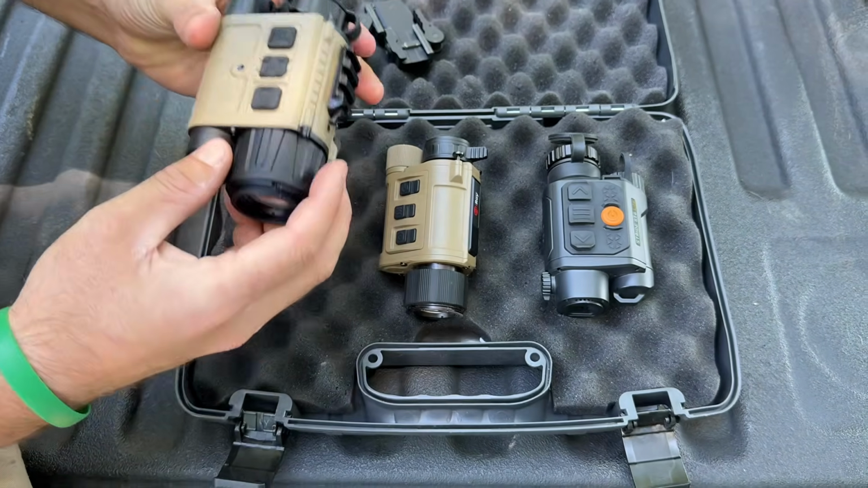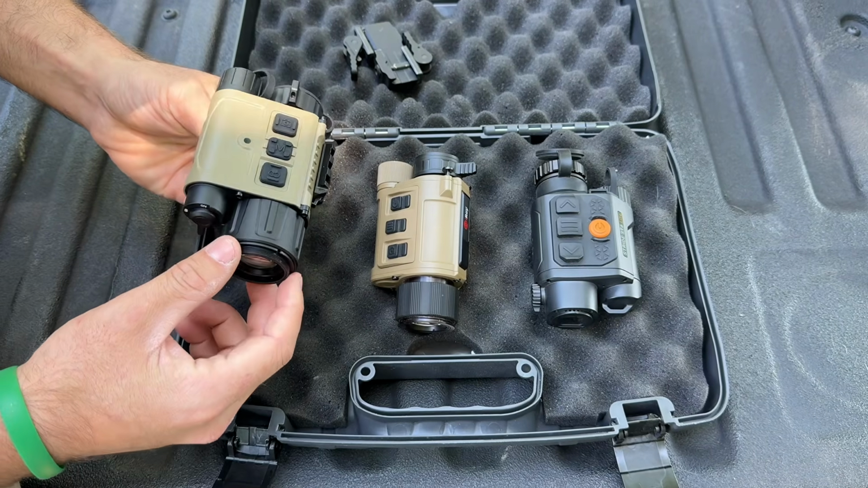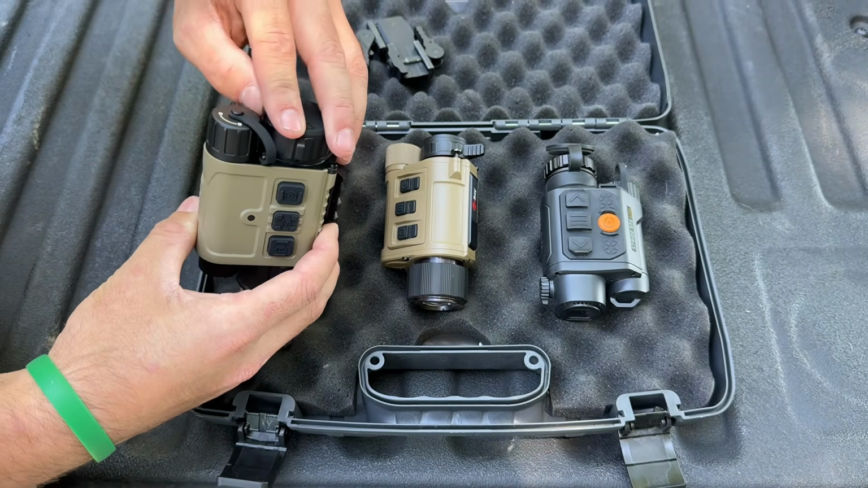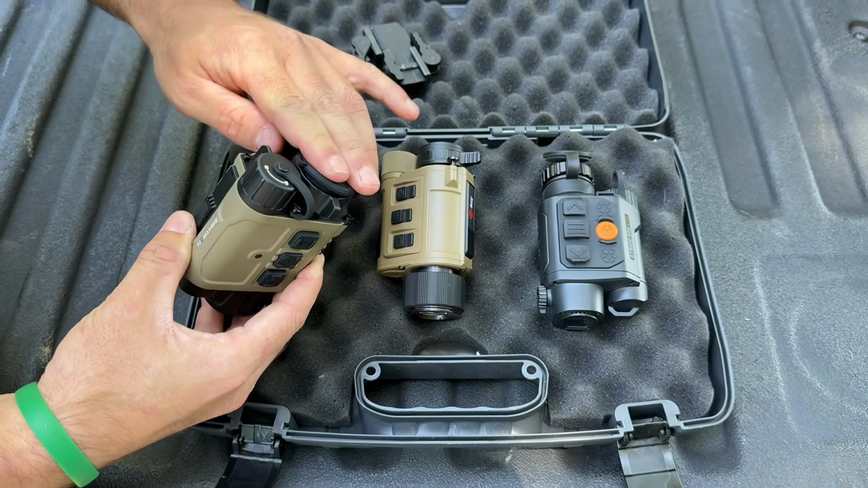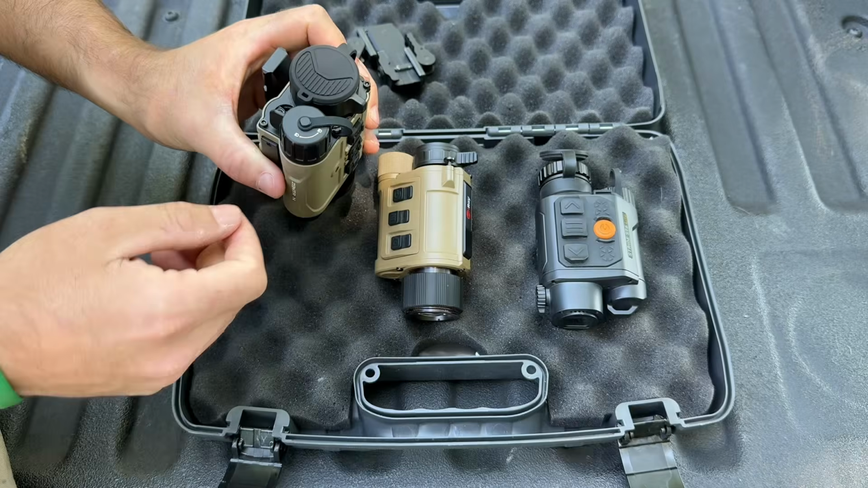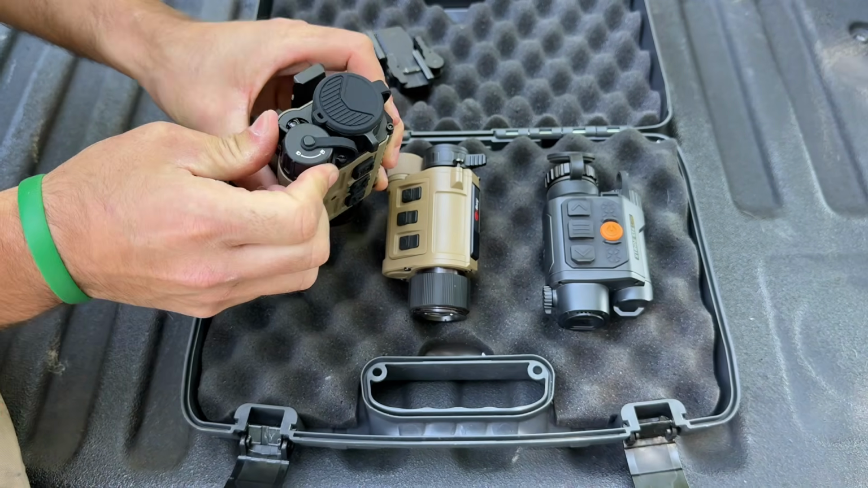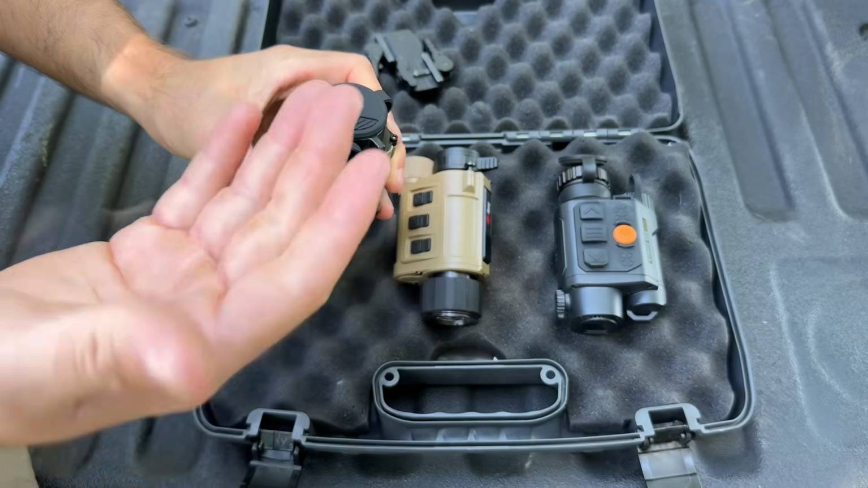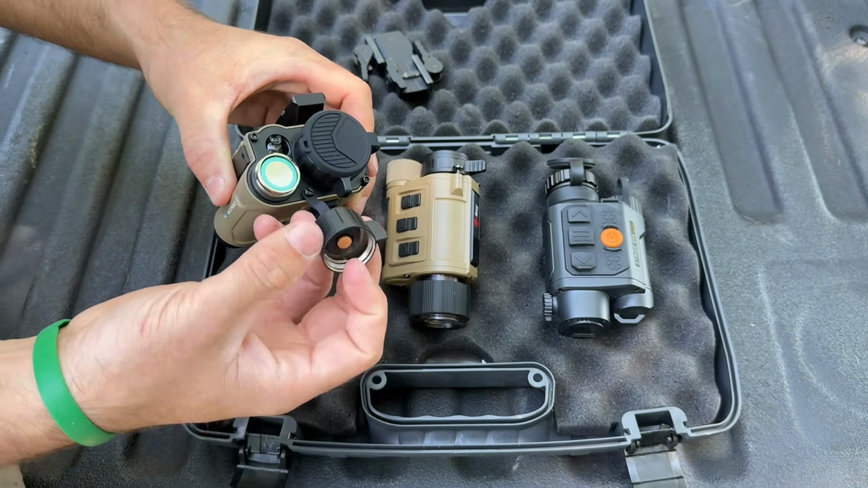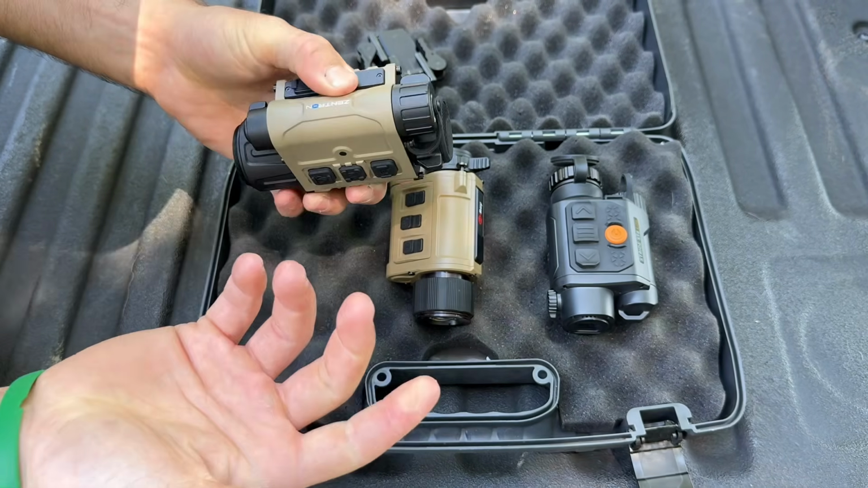Lastly, the Zentron. This is the unit that we're really comparing to these two units, mostly this unit. Nice 25 mil lens. One thing I do like about this is the battery cap. It's not a screw-on like the other two units. You can just, boom, unlock. Super simple. It's nice in the field because if I'm moving around a lot and have to change out a battery, I simply knock that thing out, it's got a tether on it so you don't lose it, lock it back in and you're back in the game.